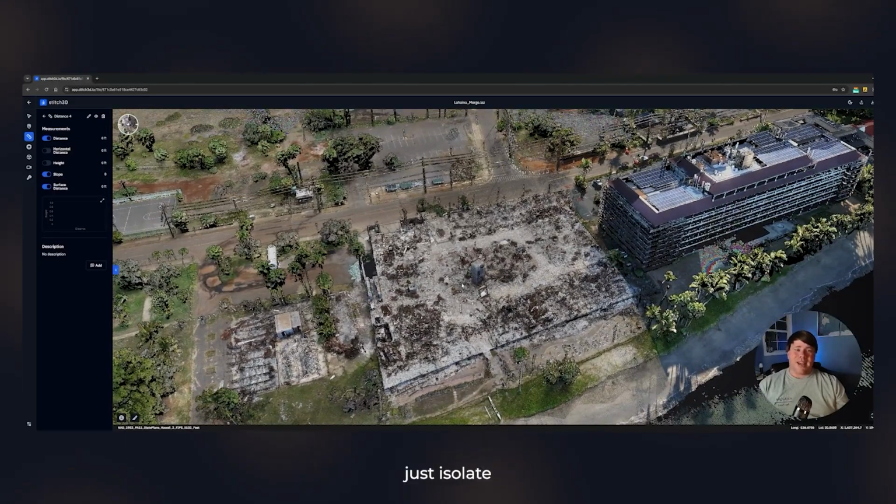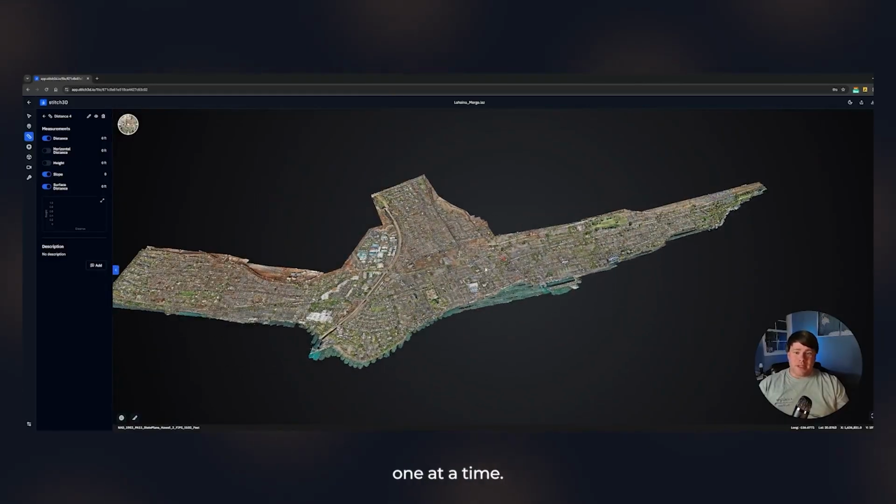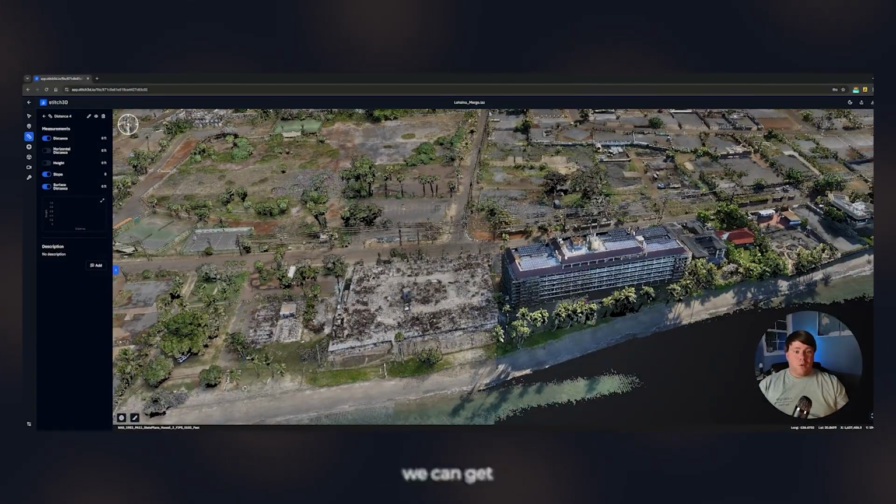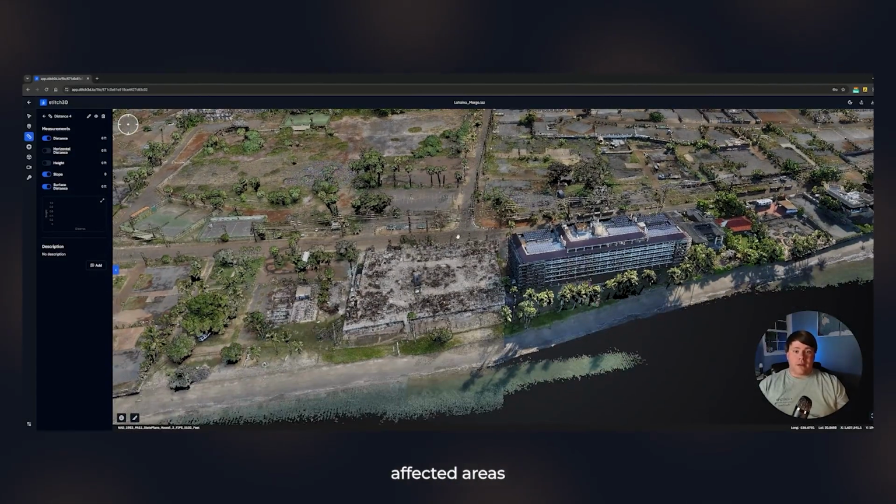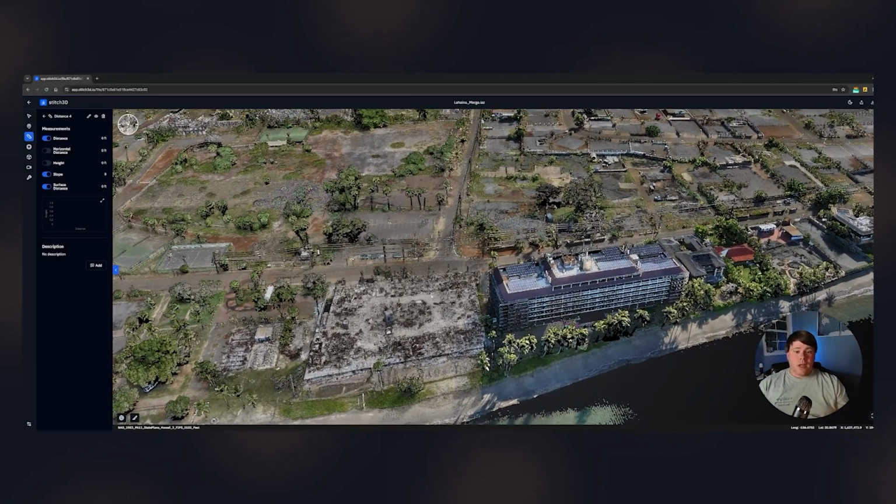If we were to just isolate every single property in here and try to capture them one at a time, we'd still be doing it. We'd be out there for months. But with this capture method, using LiDAR and photogrammetry, we can get all of the affected areas all at once. And so when you're going to rebuild this as an engineer, or you're looking at this as a local official, you can get the data you need.